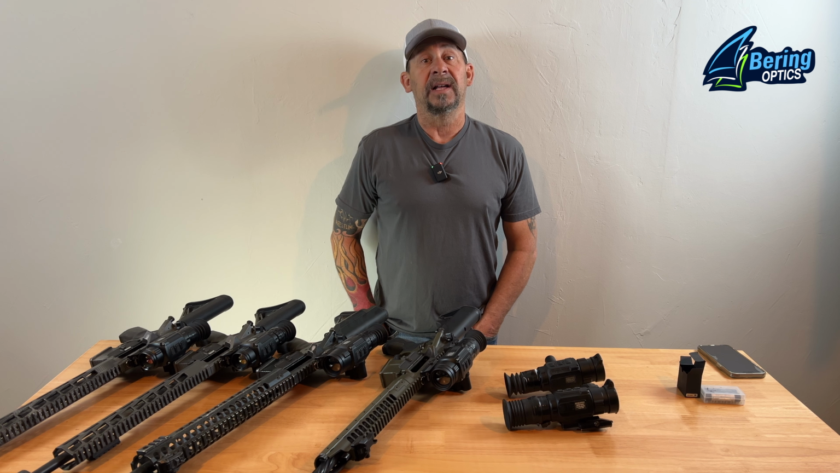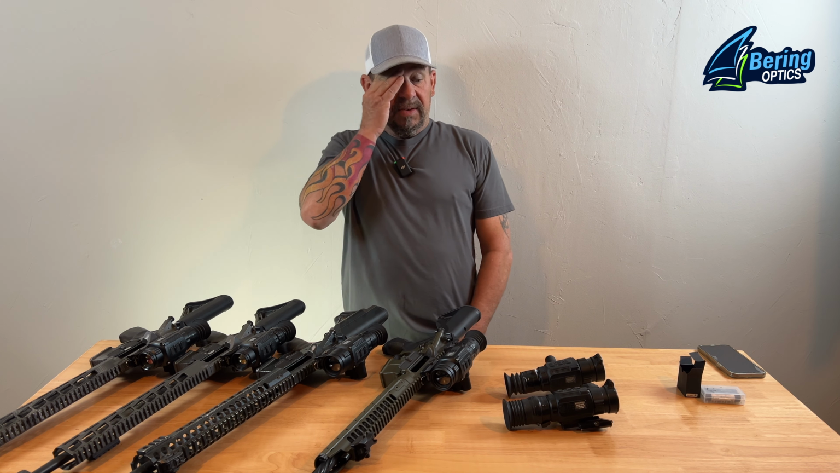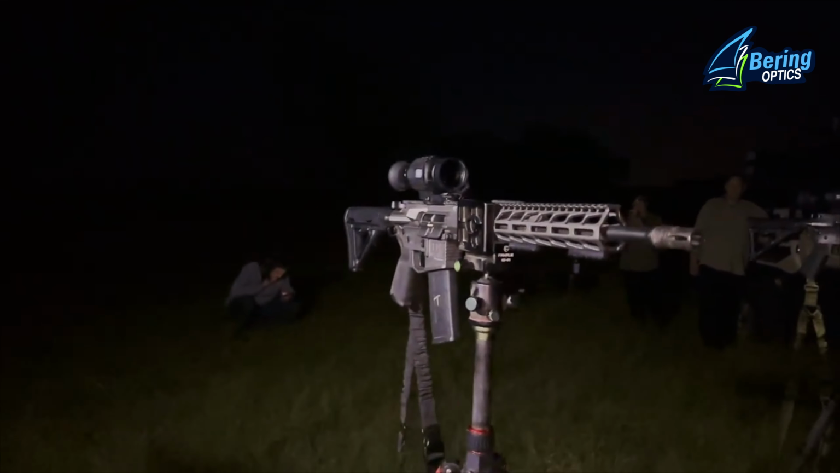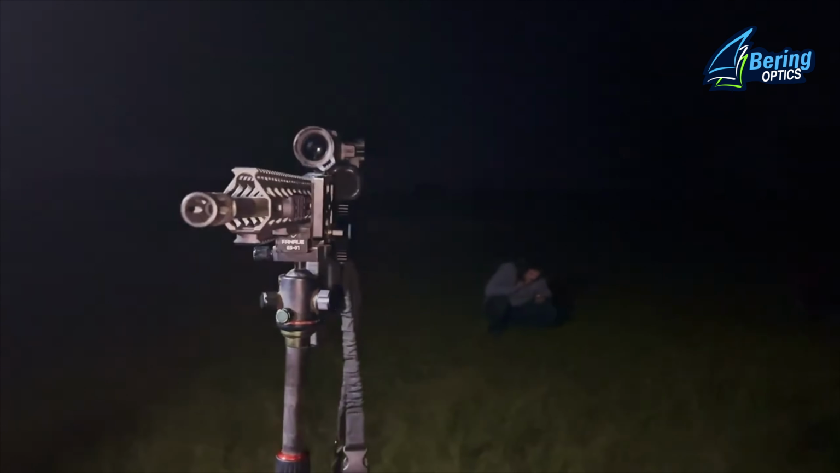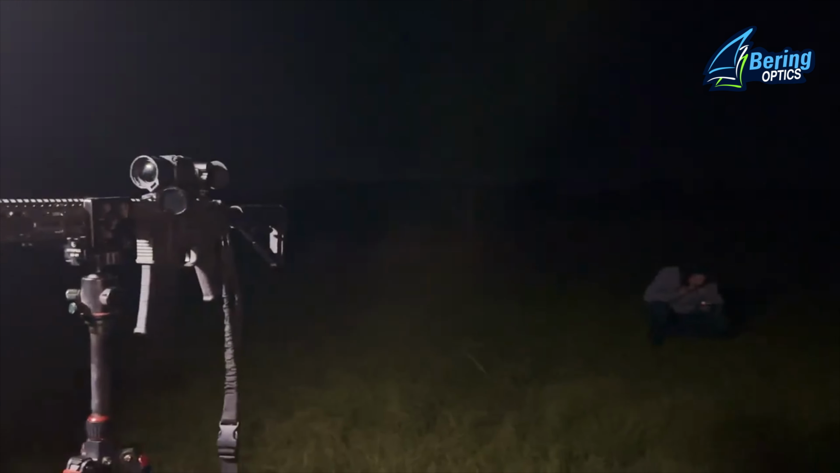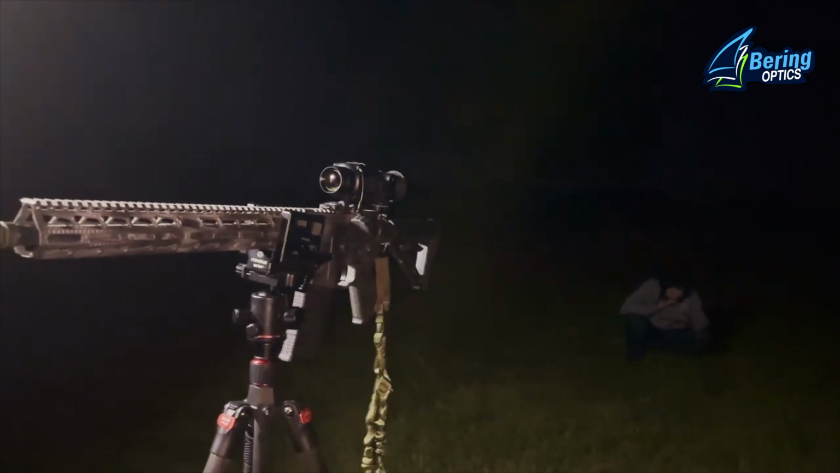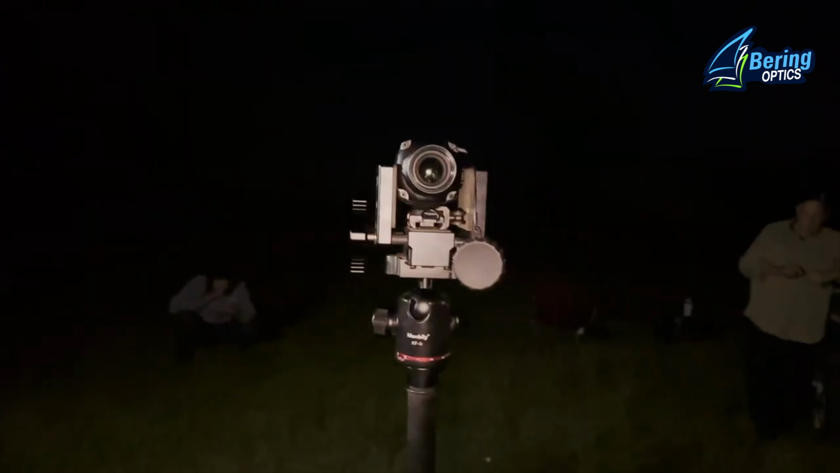We have 11 of them. So we have 11 Bering Optics scopes, and we have had zero issues with them. They have outperformed every scope that we've used prior, and just absolutely flawless. Easy scopes to operate, great customer service.